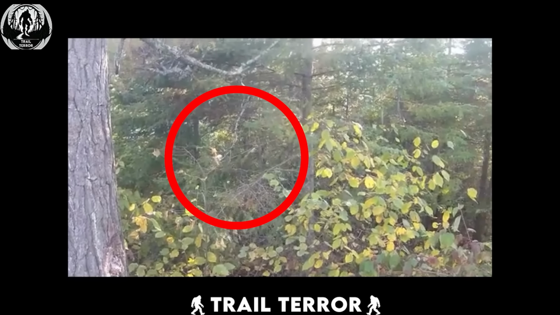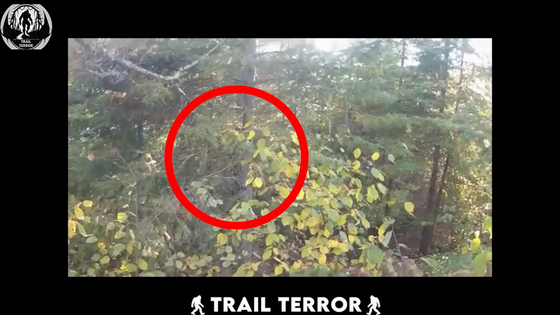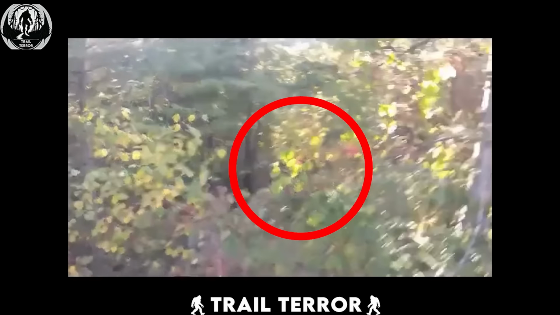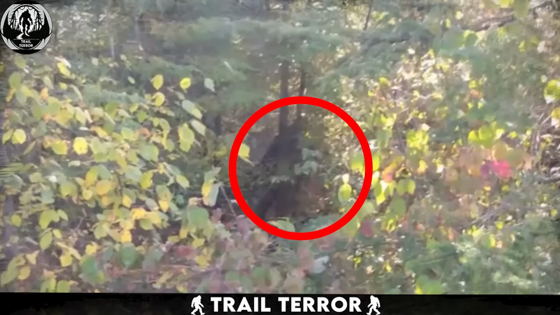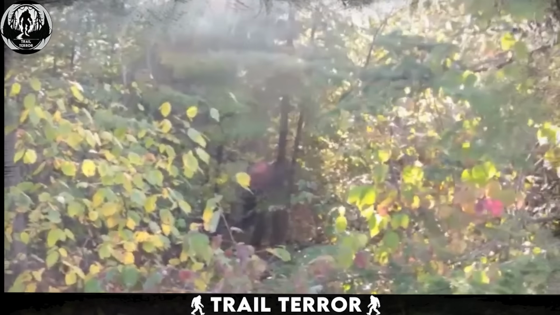A clear view is impossible. An uneasy feeling settles in. Then they capture this footage and quickly retreat. It's fleeting, but can you see it? That upright walk, that casual stride, ignoring the men completely, as if they weren't even there.